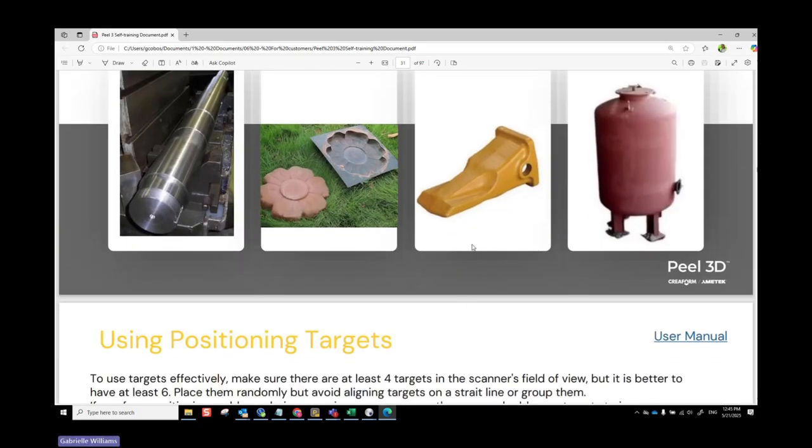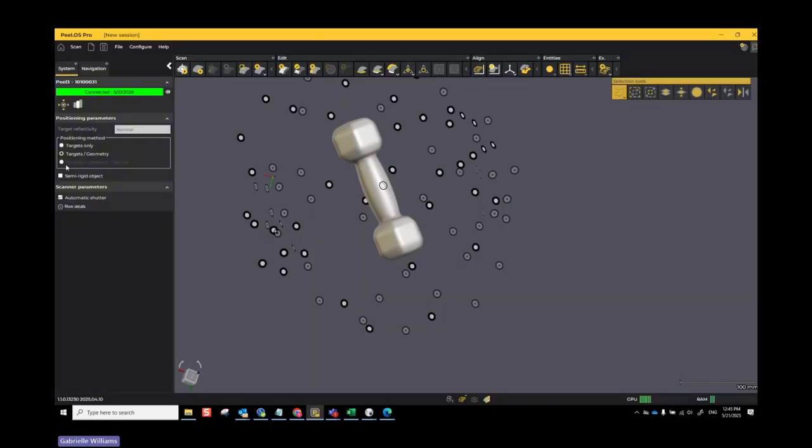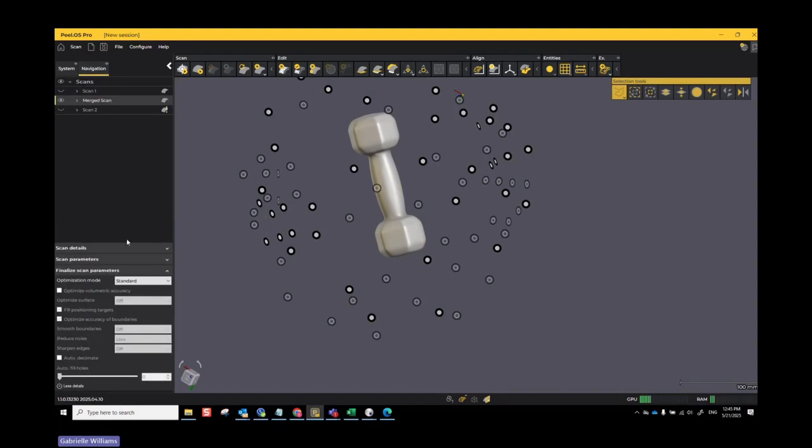Why is the last scan type option grayed out? Oh, great question. Okay, so over here under systems, targets and geometry and texture. The reason it's grayed out right now is because I already started scanning. And if I wanted to use color as part of my tracking, I would have had to have requested the software to start scanning with color in the first place.